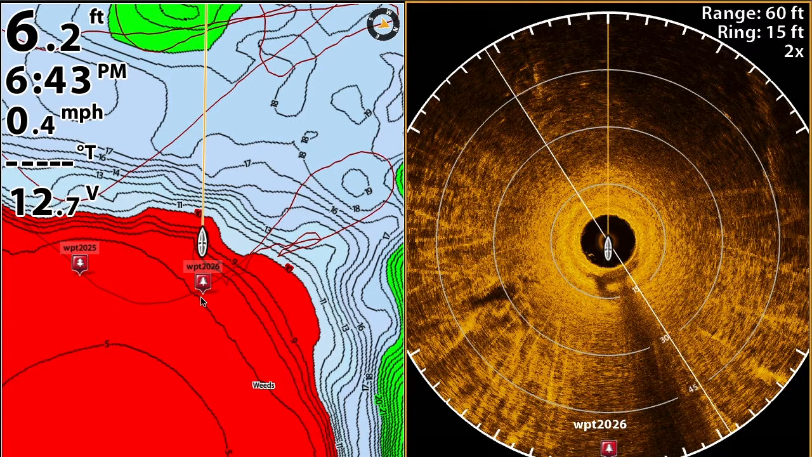Now, in theory that makes sense, but if you look at my 360 screen, here's the waypoint. Sure enough, it's directly behind the boat. To cast to this brush pile though, and let's say the nose of the boat, which is where the 360 is, or the bow of the boat, is where we're going to start, you'd actually have to throw off at an angle right here.